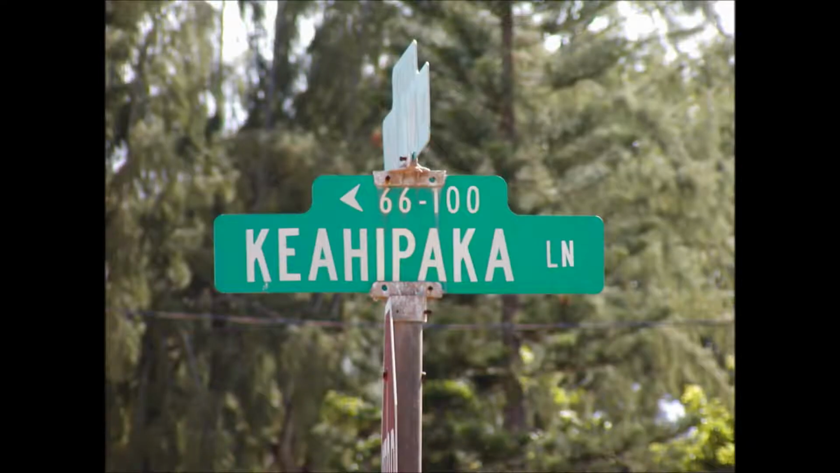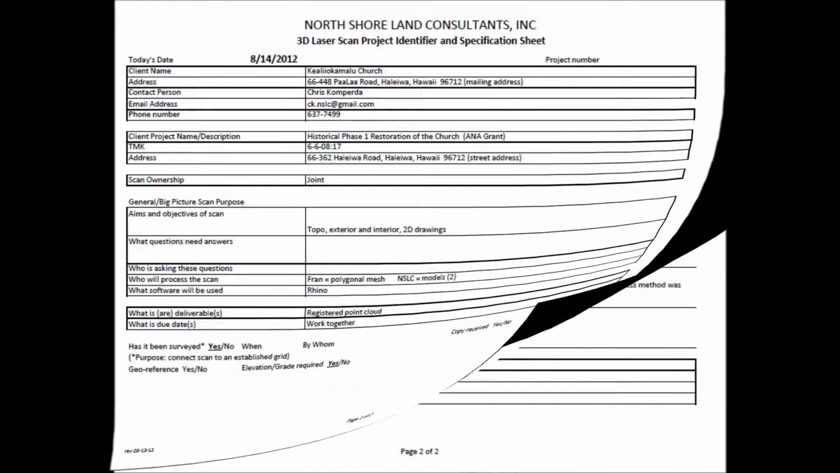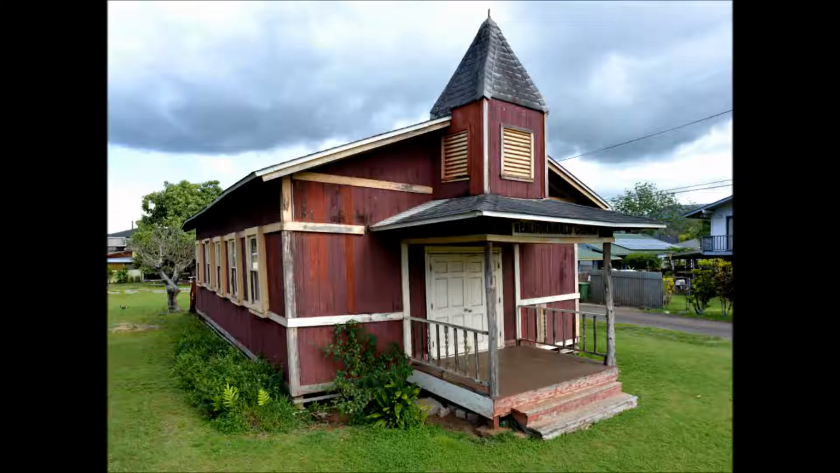We meet on site for a project identifier interview covering lines of communication, client objectives, accuracy and precision requirements, and georeferencing. Then we map out our scan plan of survey-controlled traverse and scanner setup points. Systematic planning and execution of our scan plan ensure effective action in achieving project goals.